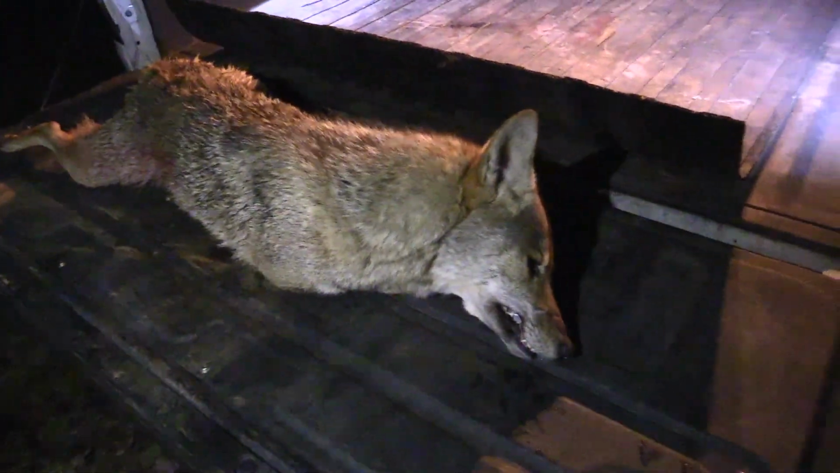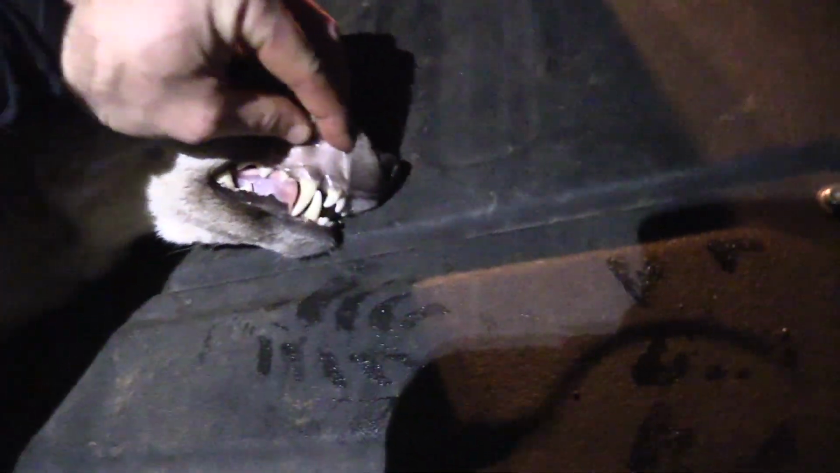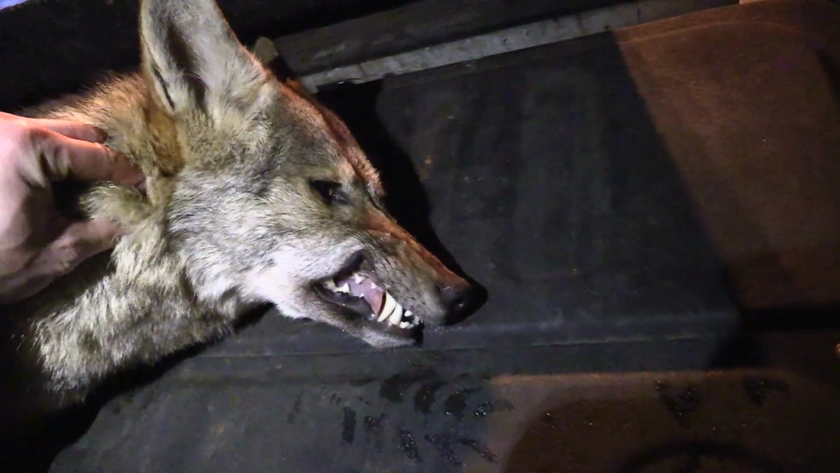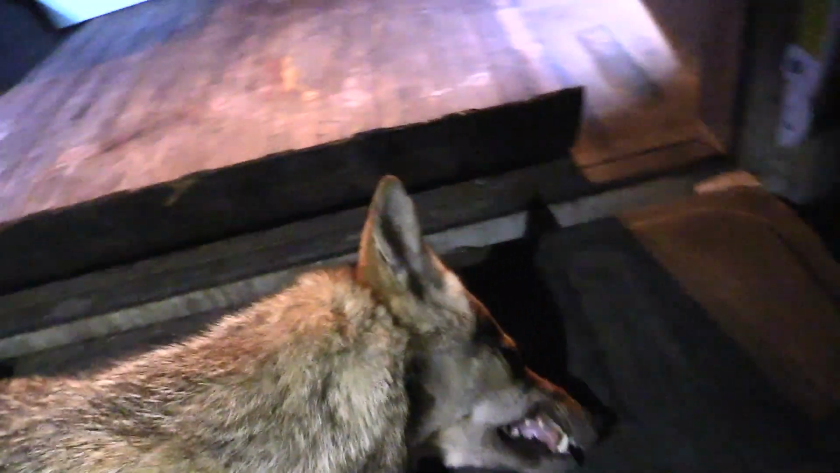Not a big male, definitely born this year, but slightly quartering to me, and he wanted nothing to do with that 243 from Rock River Arms. Absolutely planted him right in his tracks. So really good deal right there. I mean, that's just a mean-looking old joker right there. That dude is taking out some turkeys and some deer for sure. So we definitely saved some turkeys and some deer off this farm tonight for the upcoming spring.